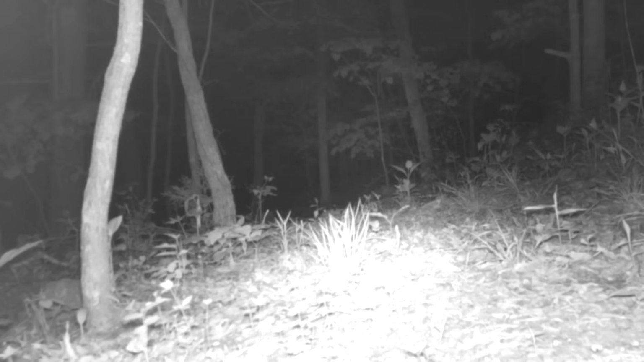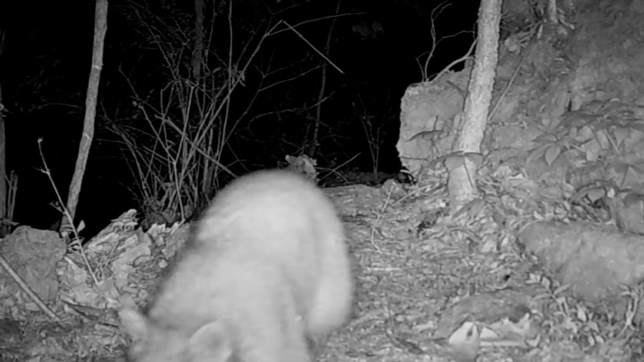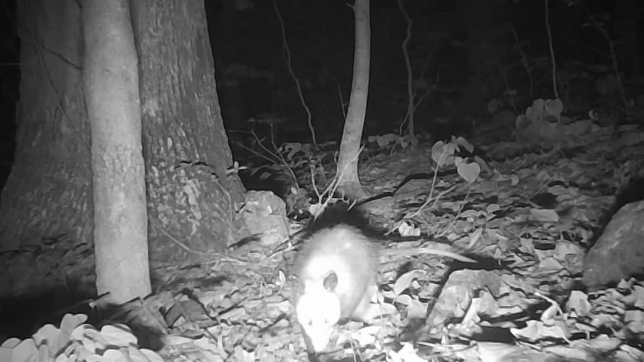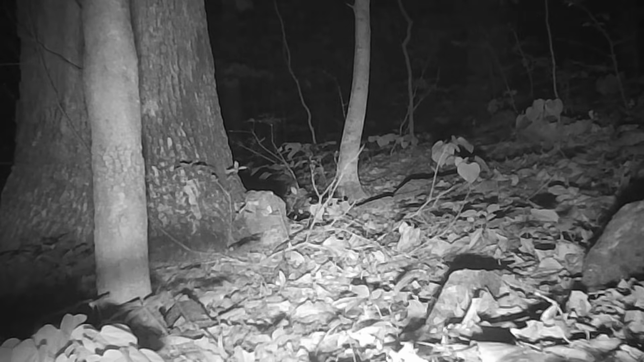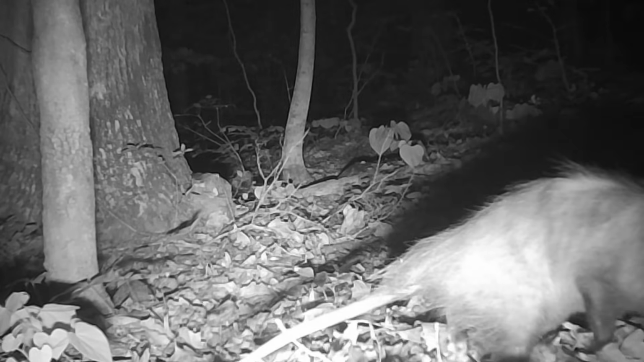Come dark, different shift coming on. The coons are out, right in the camera tag. And they're out making their rounds. And so are the possums. Possums seem to be moving around real great. I'm hoping to catch some babies, but I can't make them step in front of the camera.